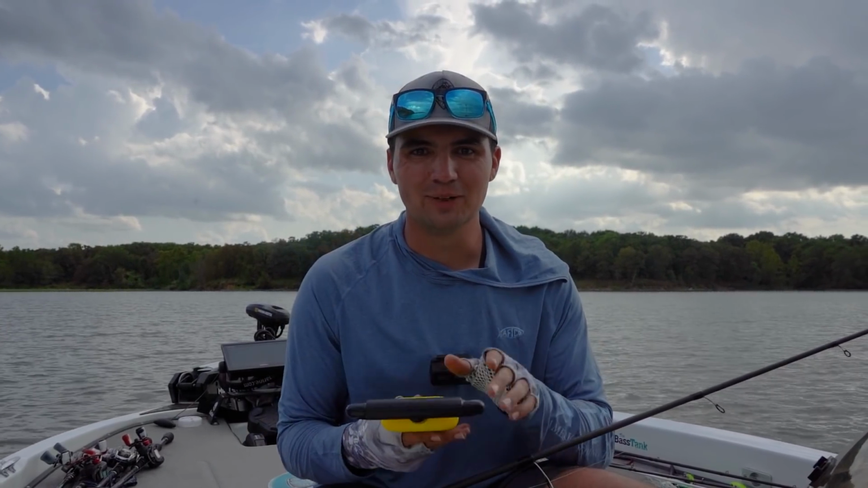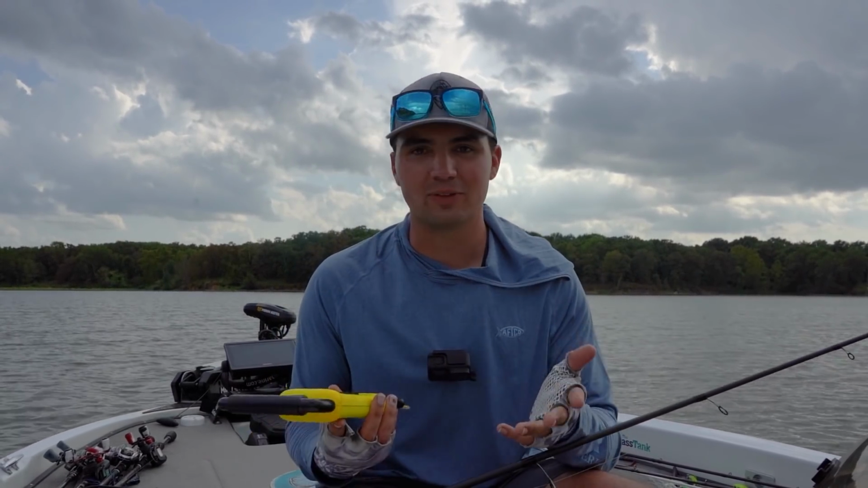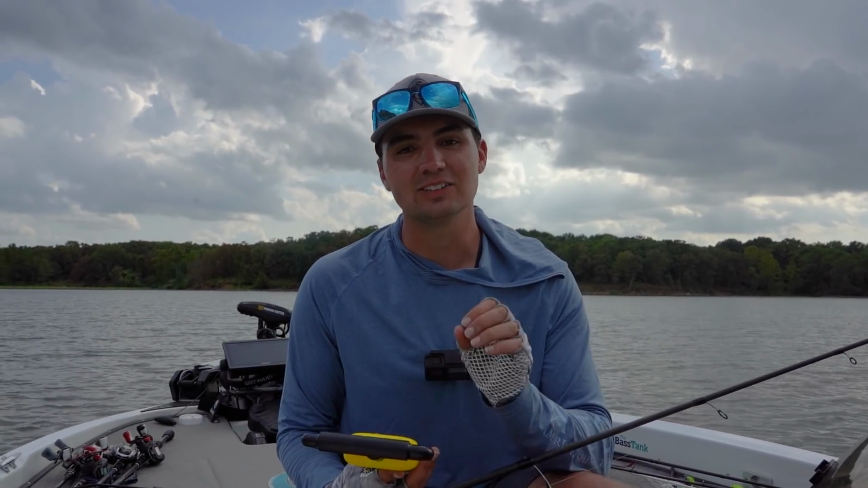Well, there we go, guys. Got number 5 in the boat. It's actually getting a little bit nasty behind us with some lightning and thunderstorms. Probably great weather to catch fish, but not great weather for camera gear. So we're gonna actually call it a day a little bit short.